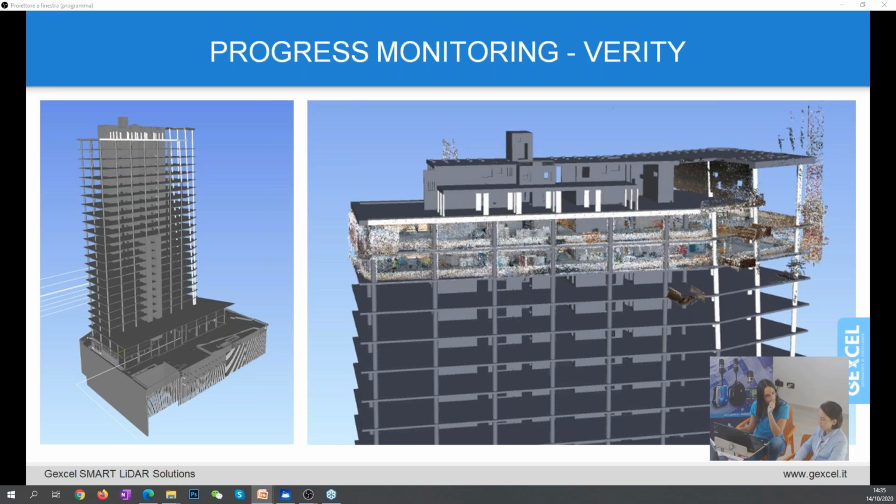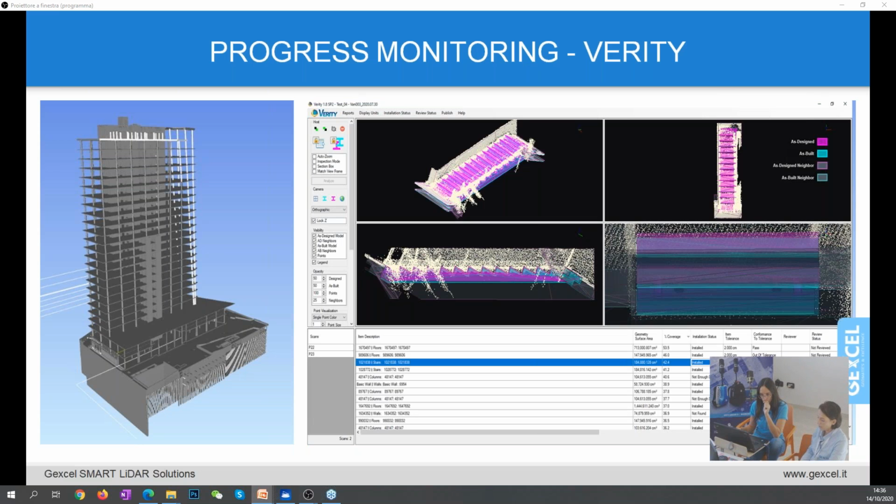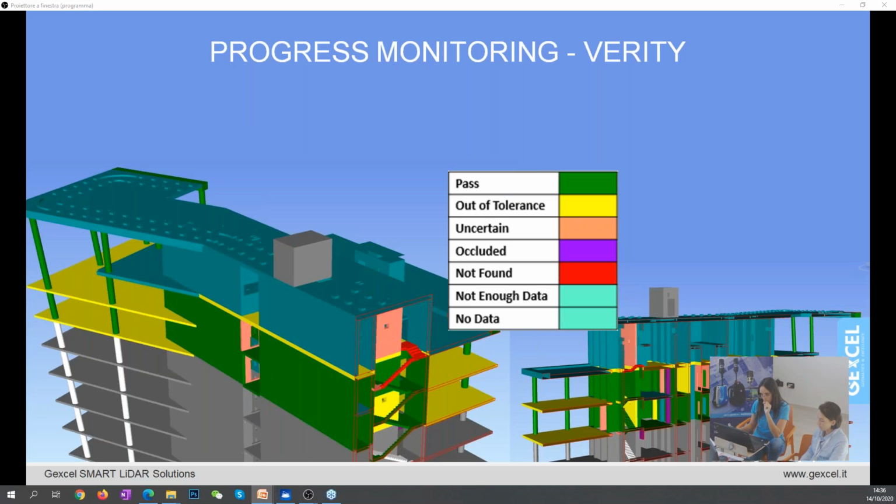Verity is an extraordinary software by ClearEdge. It is an Autodesk Navisworks plugin that enables you to analyze constructed elements, including footers, structural elements, concrete, walls, and so on. Elements in the design models are checked to define the installation status or the accuracy, and the out of tolerance work can, of course, be highlighted, and it can also be provided as information to the project manager.